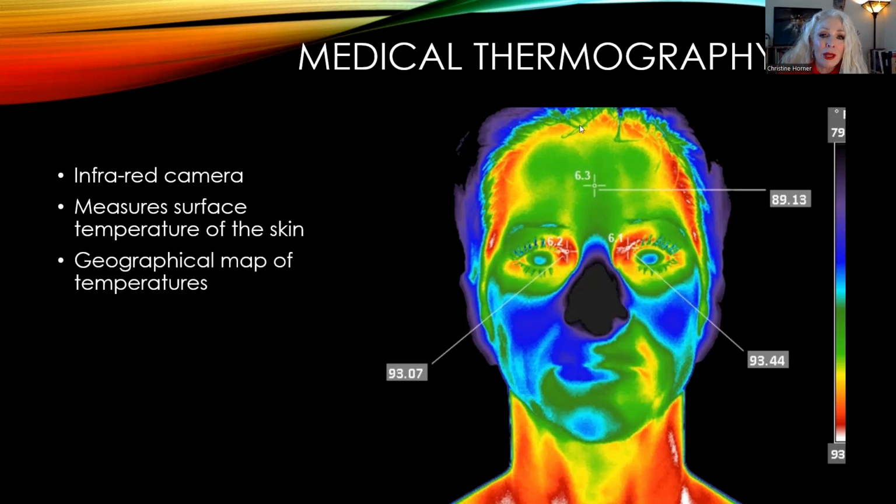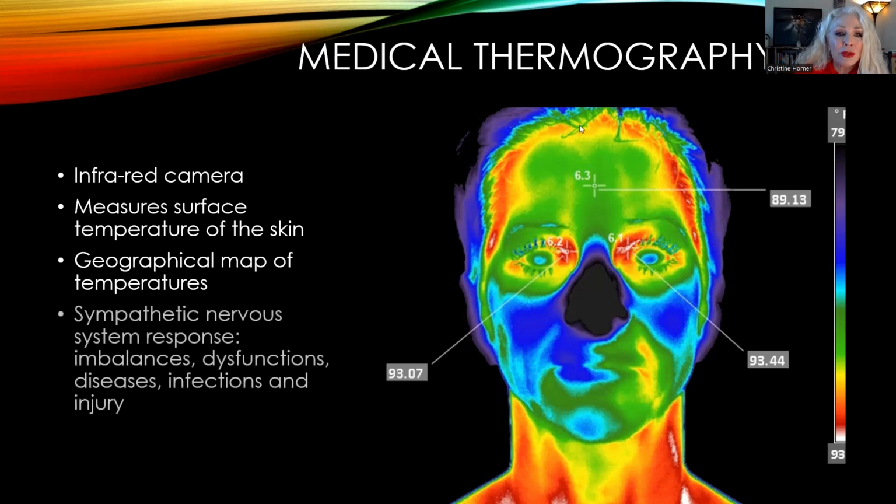Now, the reason that thermal imaging is a very beneficial medical tool is because there is a phenomenon that occurs between the sympathetic nervous system, so this is kind of our fight or flight system, and the skin. It innervates the skin. And whenever there's any kind of underlying injuries, imbalances, dysfunctions, diseases, infections, anything like that, through the sympathetic nervous system, the overlying skin temperature is going to change.